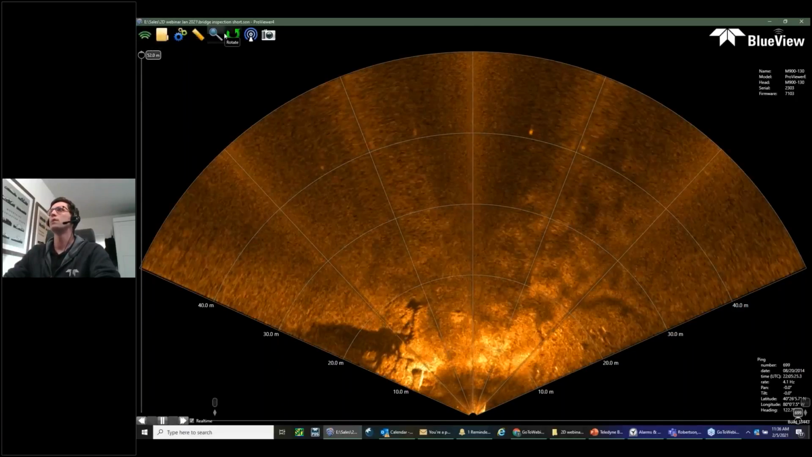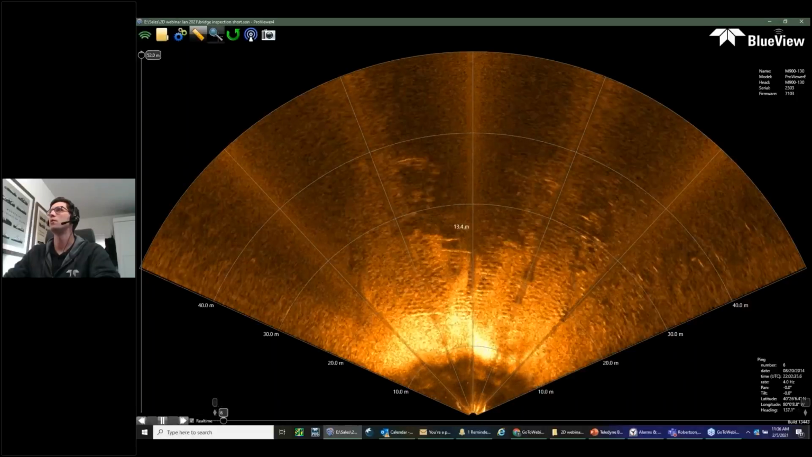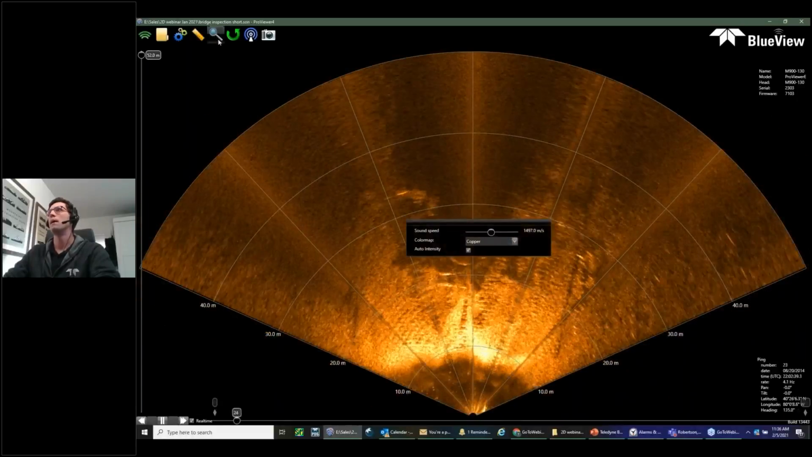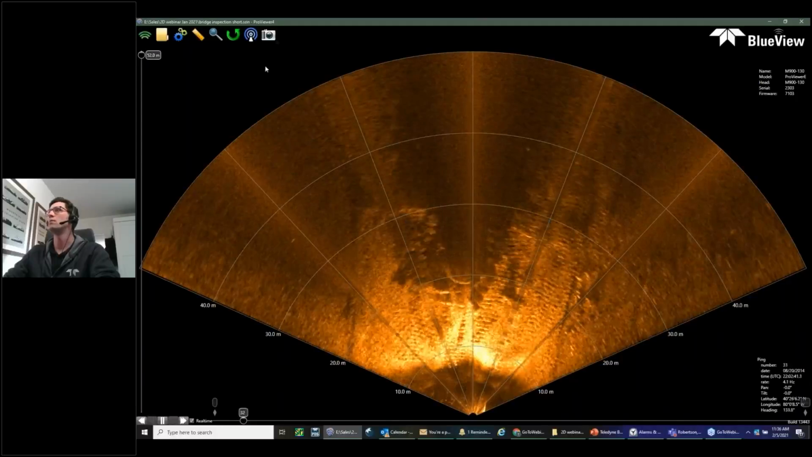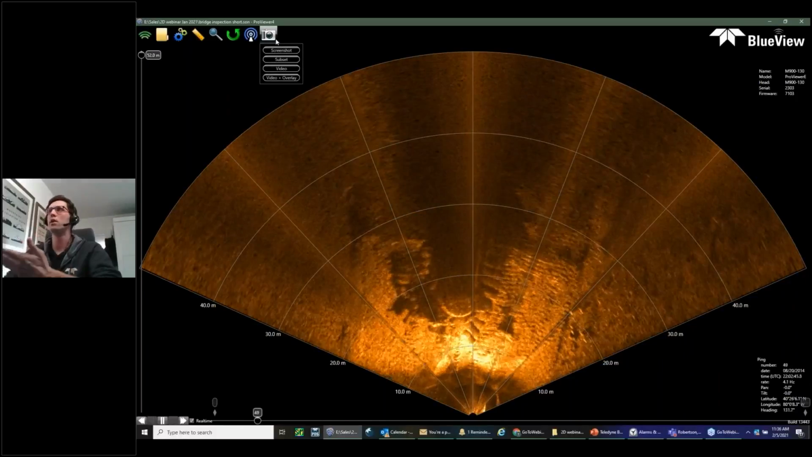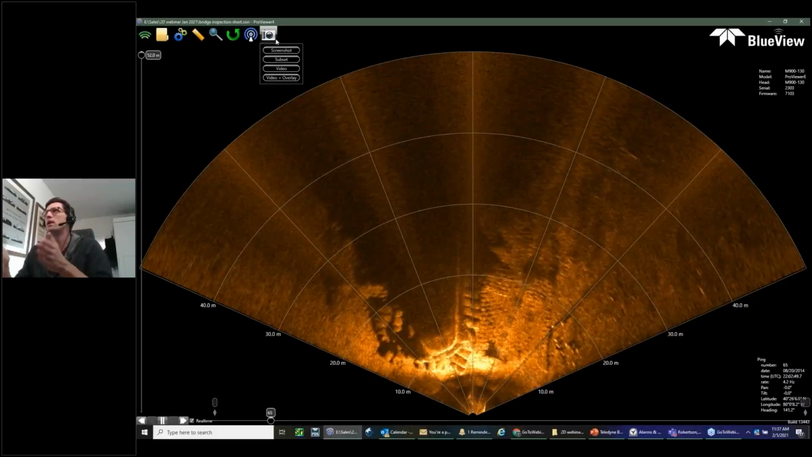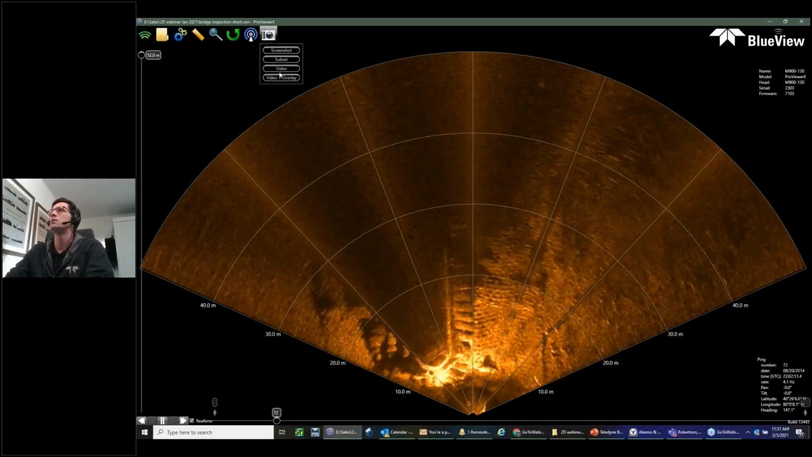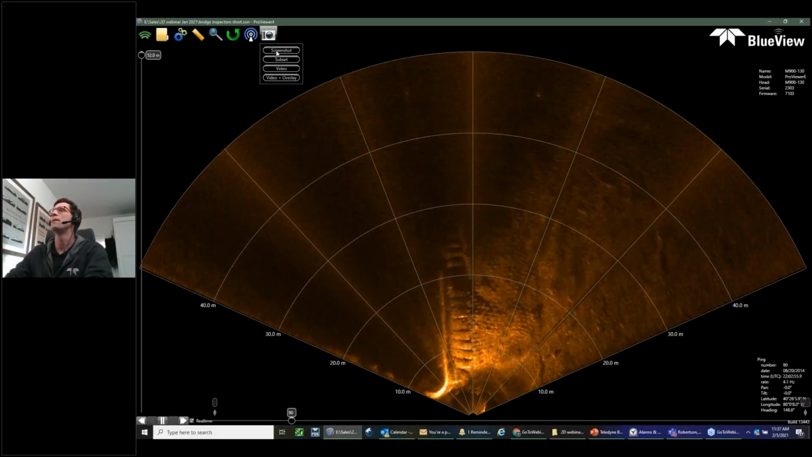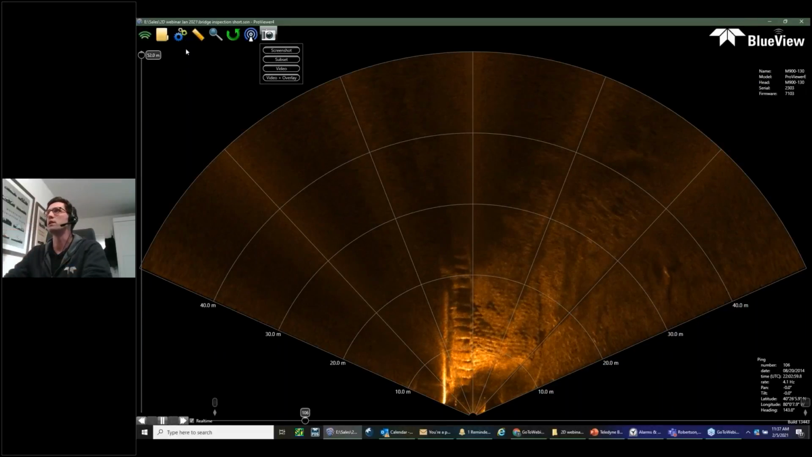Couple tools up here. We have a measurement tool. You can draw a line and make a measurement. Of course, zoom tool. You can zoom in or out. Rotate, and probably most importantly, we have a screenshot tool, a video tool. You can create subsets of the data to trim the data into smaller pieces. So this is what a lot of people want for their deliverable at the end of the day: screenshots, videos, things they can email or put into presentations.